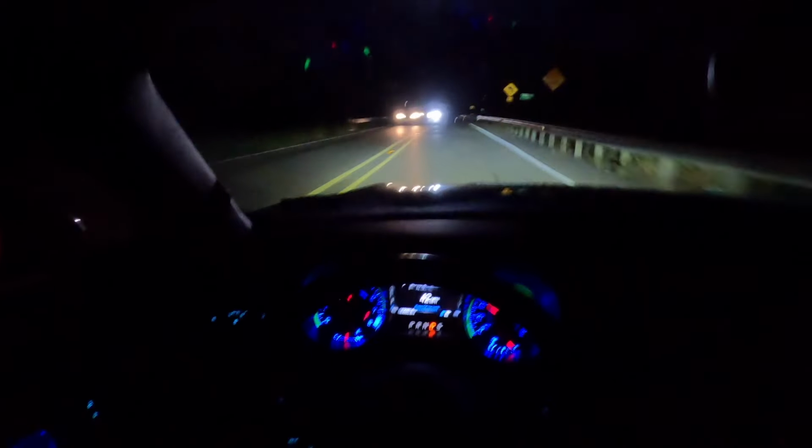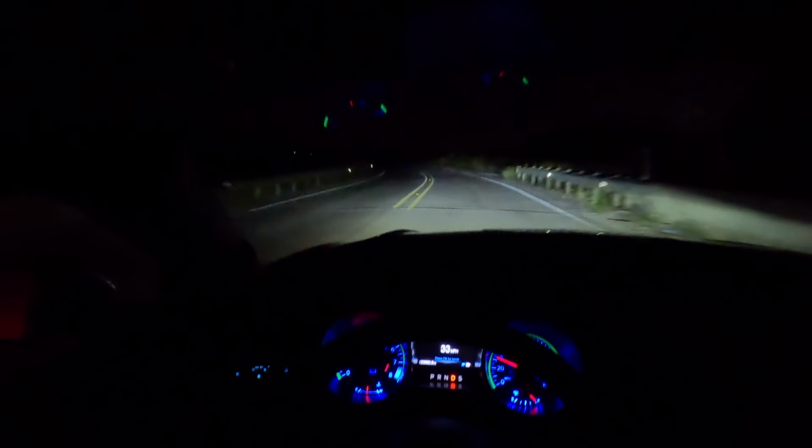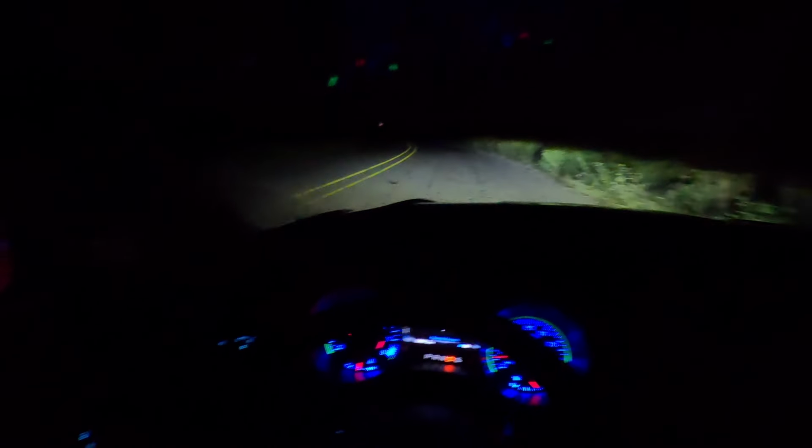Sounds so good. I gotta go really slow here because this part of the road is terrible. It'll knock your teeth out if you go over too fast.